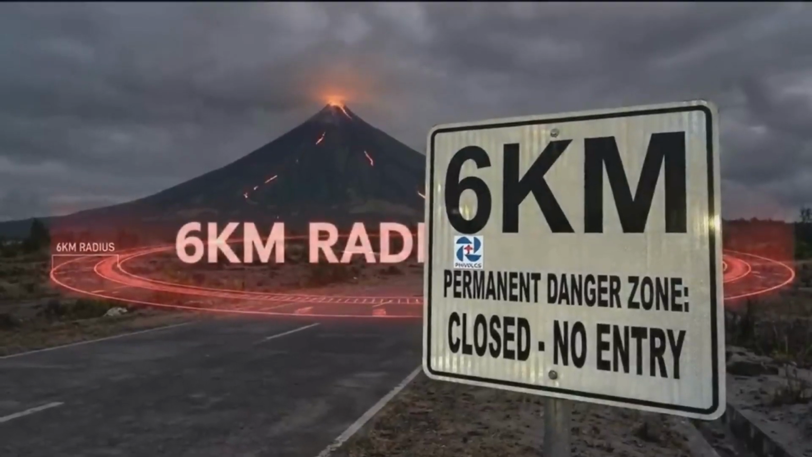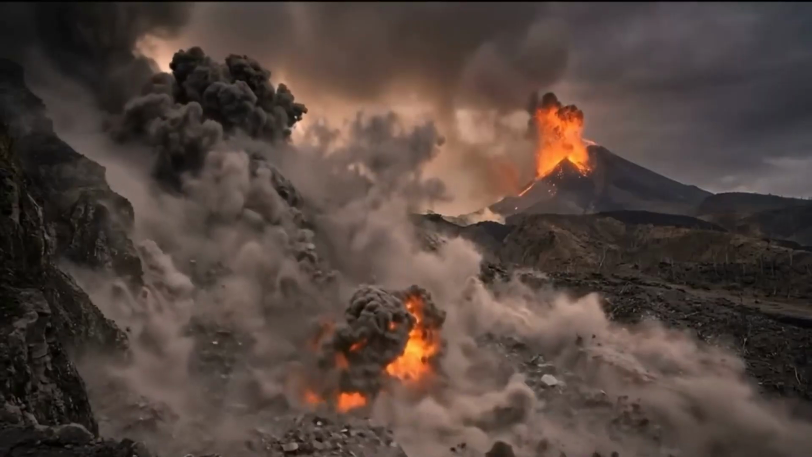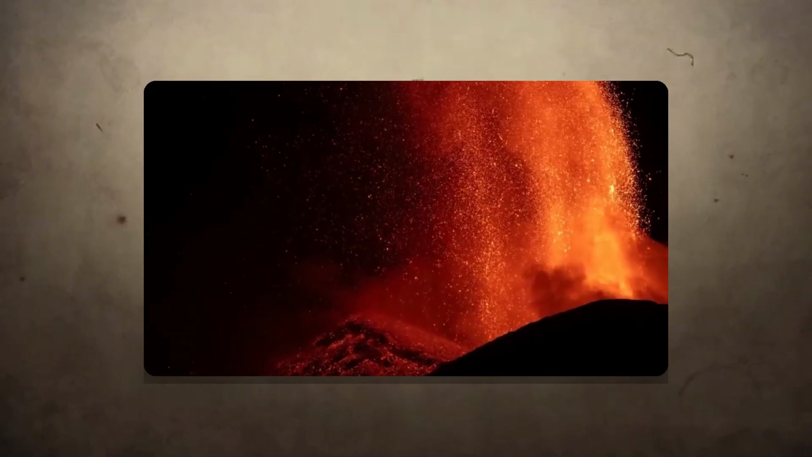That is the historical weight behind the alert level 1 of today. It is not just about a single plume of steam. It is about the documented potential for catastrophic failure.